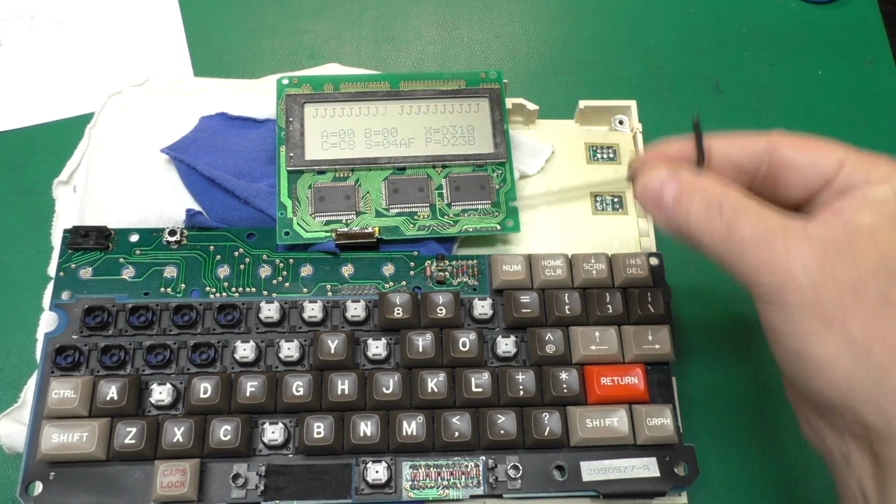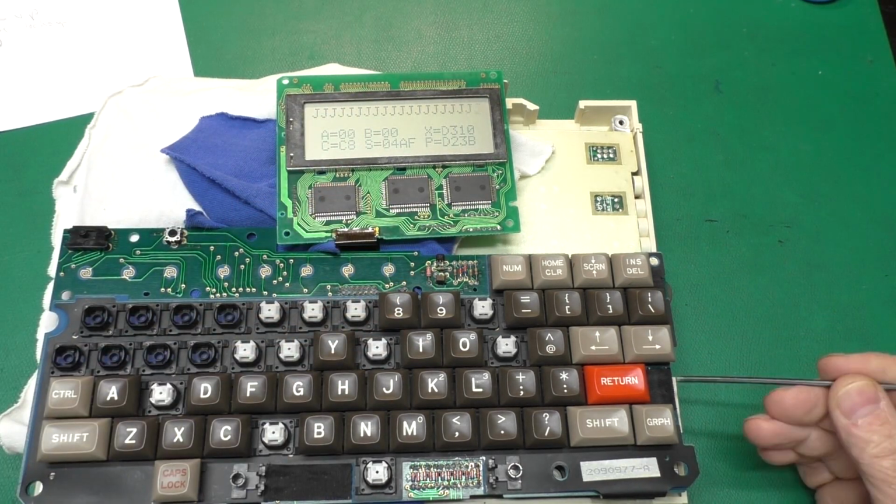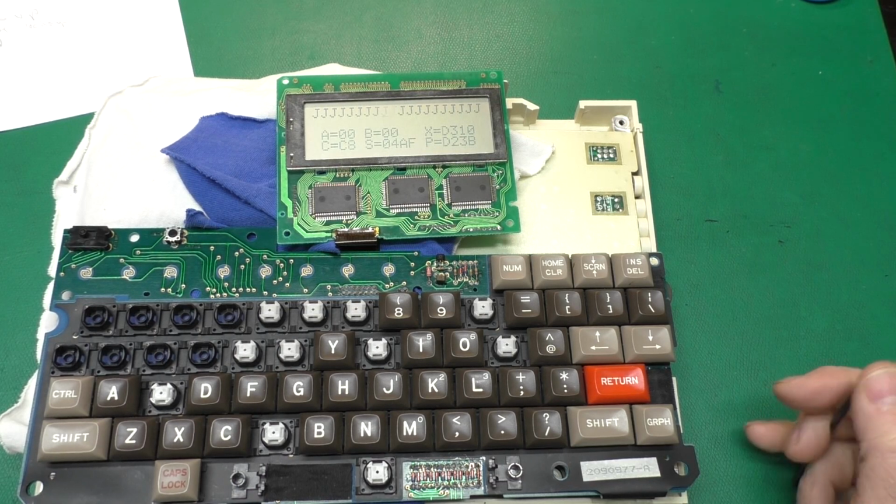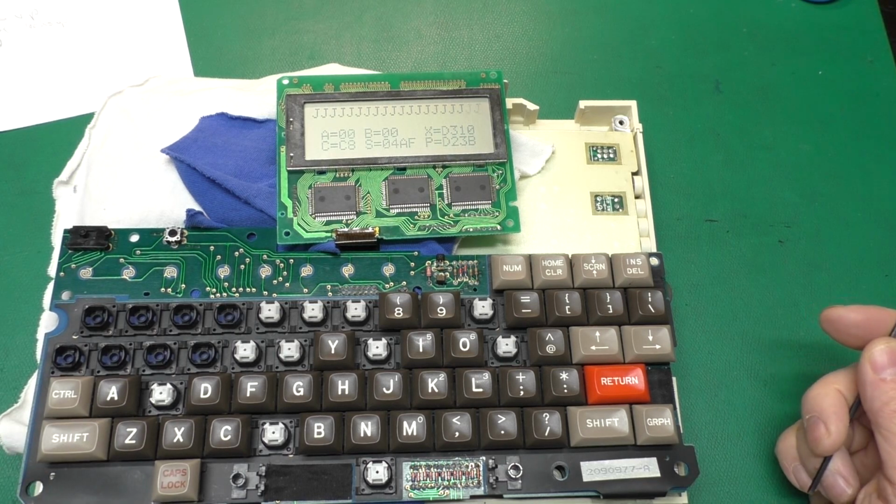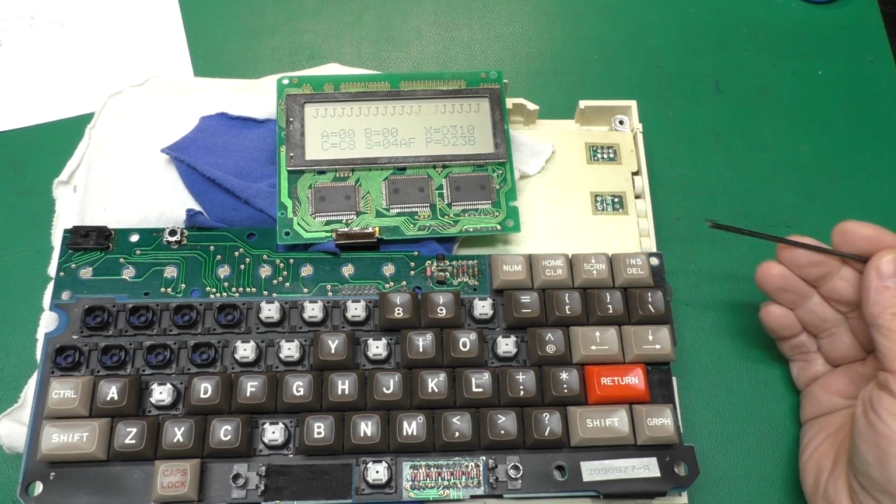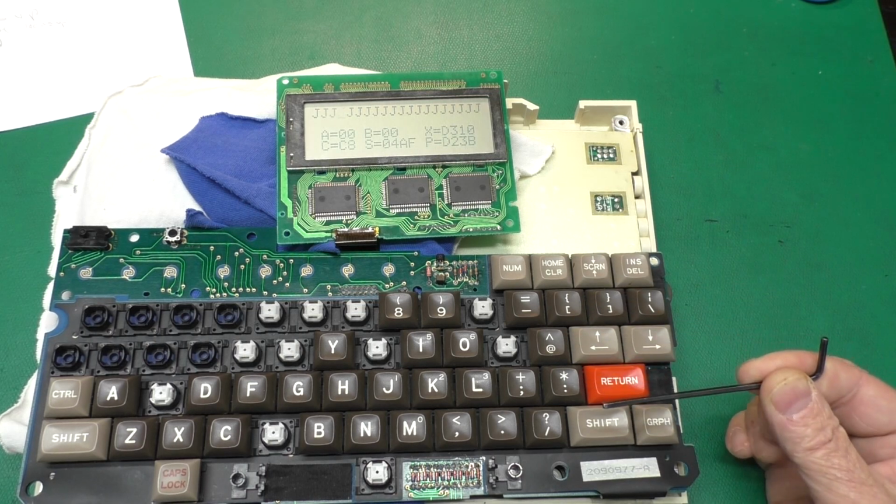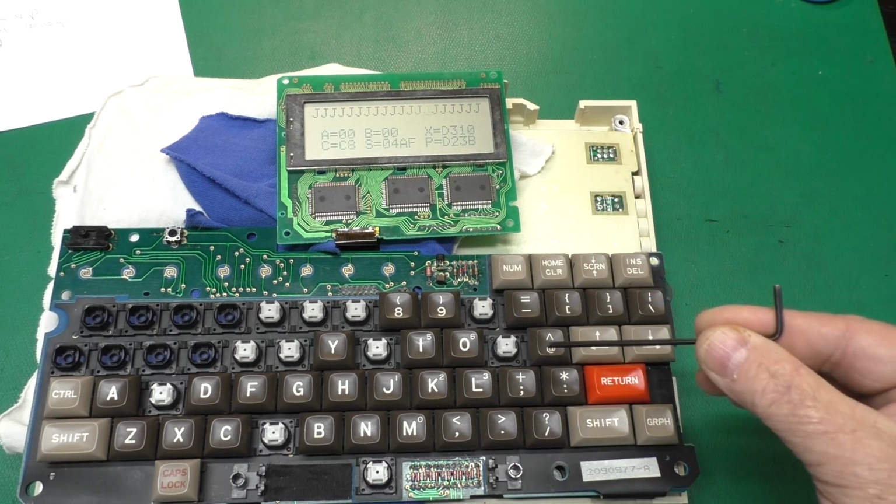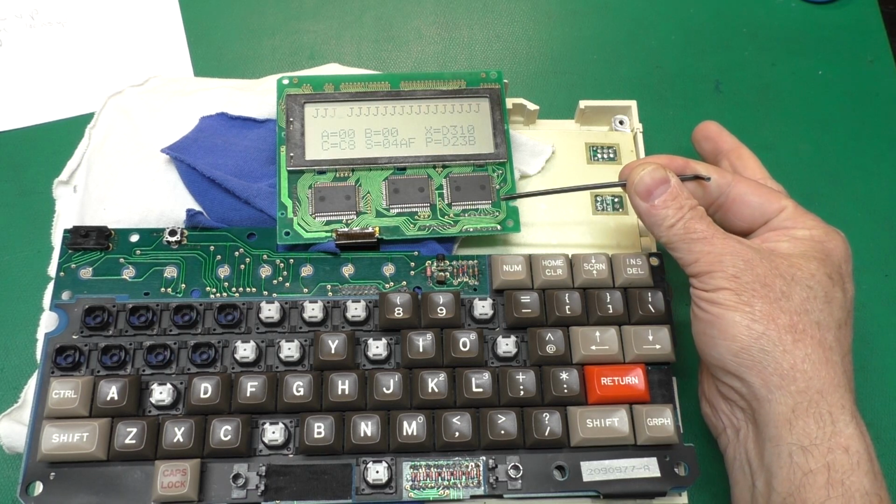The way this particular computer works is there's actually two microprocessors. They're both derivatives of the Motorola 6800. It's the 6303, I think, is the part number. It's like a microcontroller version of the 6800. One is responsible for I/O, including scanning the keyboard, and when it has a key press to send to the other processor, which is running the programs, it says, hey, here's a key press, here's the key code.